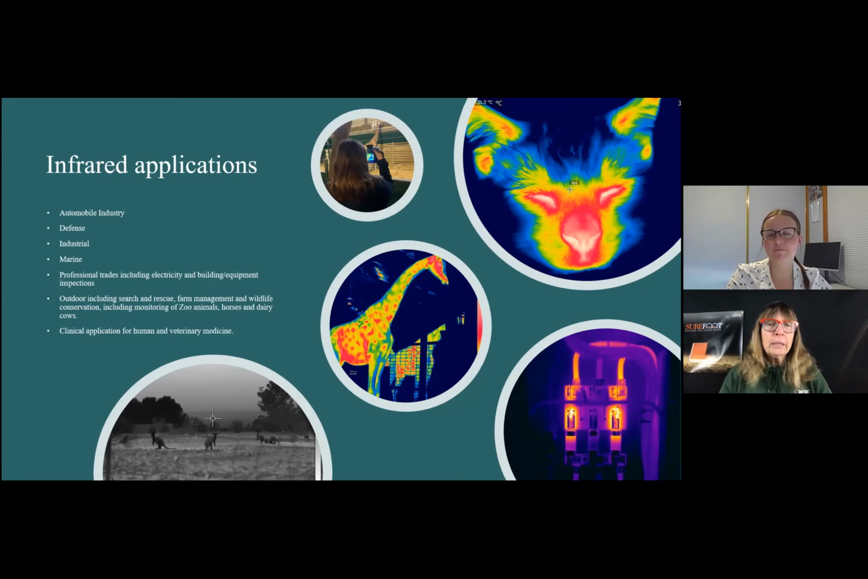Mostly you're going to be looking at mammals because we're hot-blooded, but it's so interesting. You've reminded me of these different applications which I knew about but had forgotten. I think it's been around a lot longer than we realize. It has, definitely.